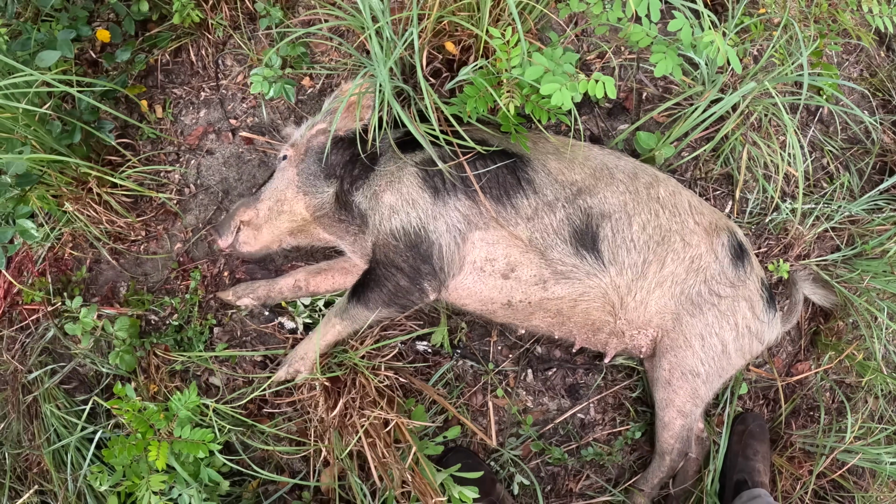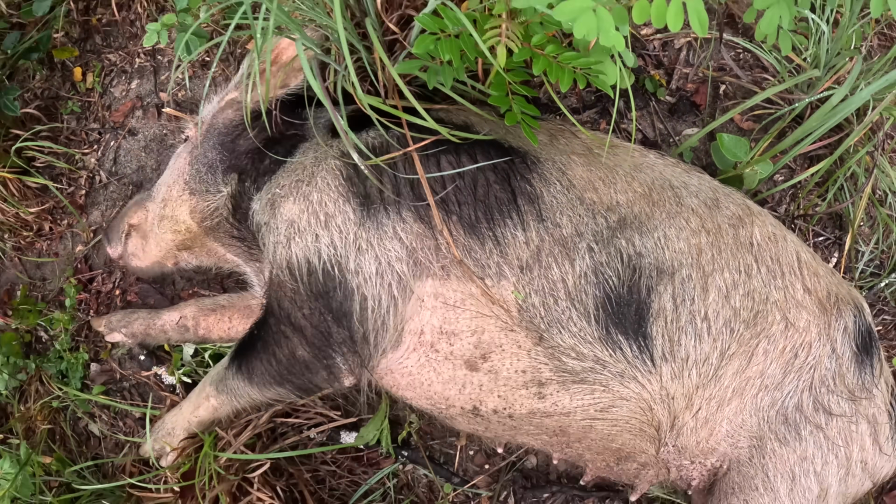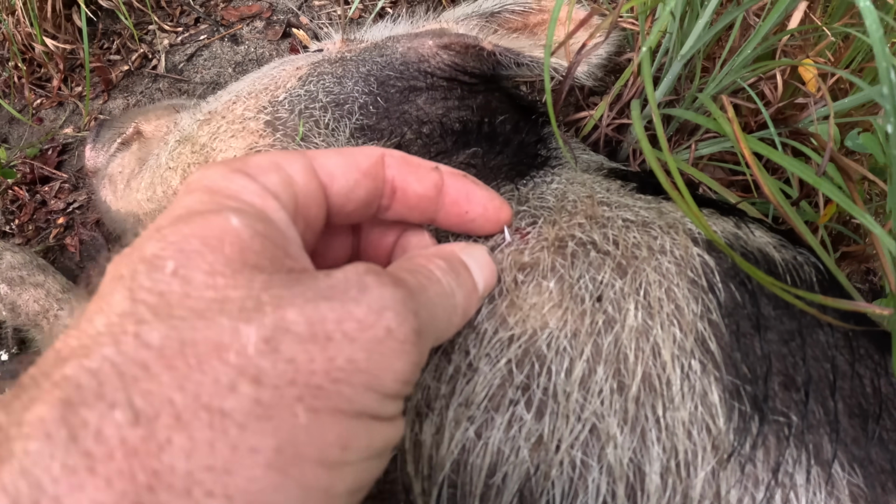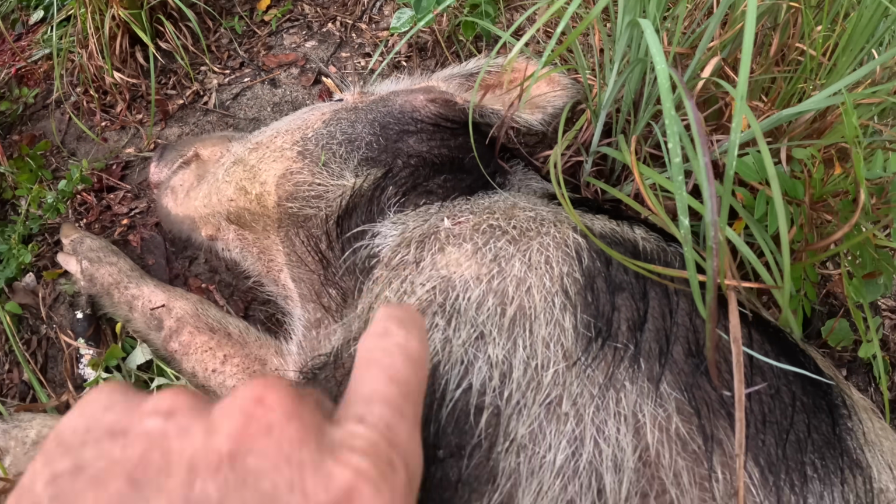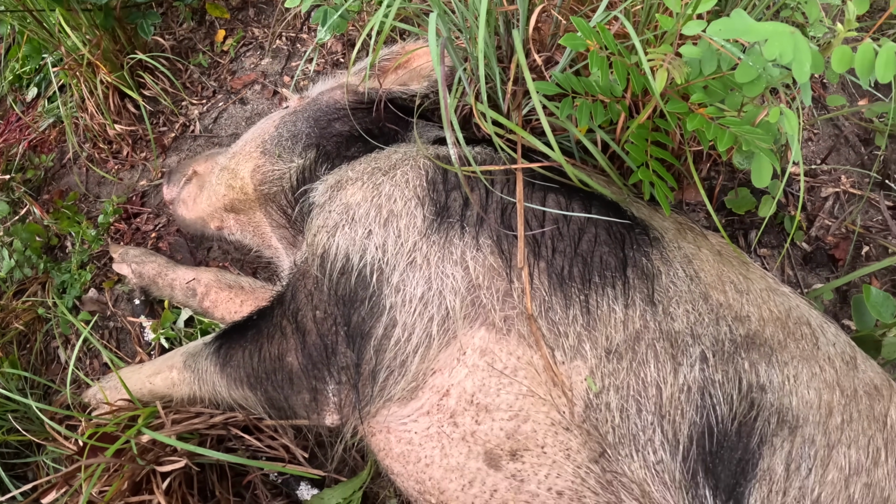About 100 pounds. Hit her right about here on the opposite side, slightly quartering away. And you can actually see the tip of the broadhead poking out right here. She was quartering away kind of hard. So that was a hard shot. That's why she died so quickly. Probably penetrated heart and lungs. I mean, she just tipped over.